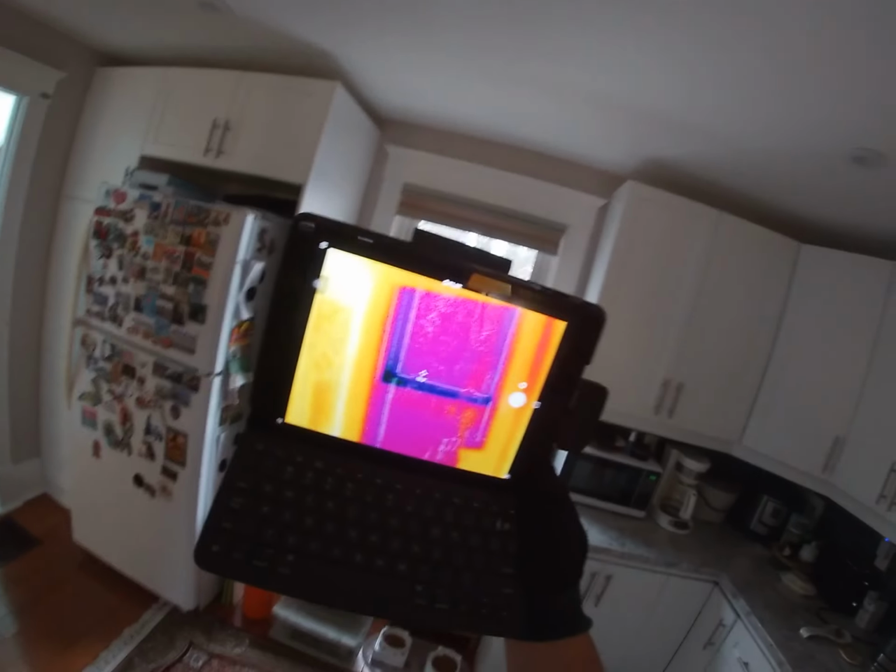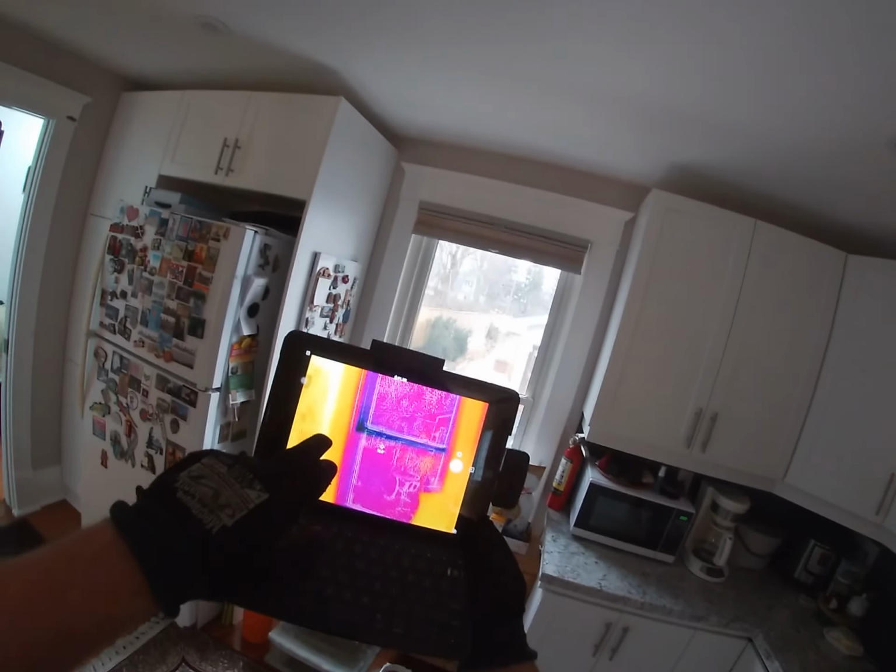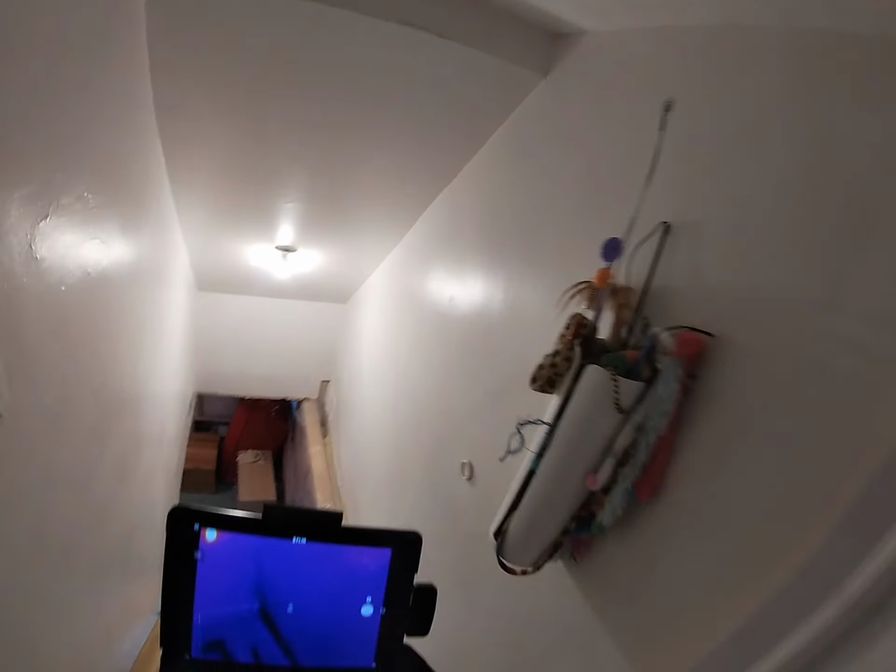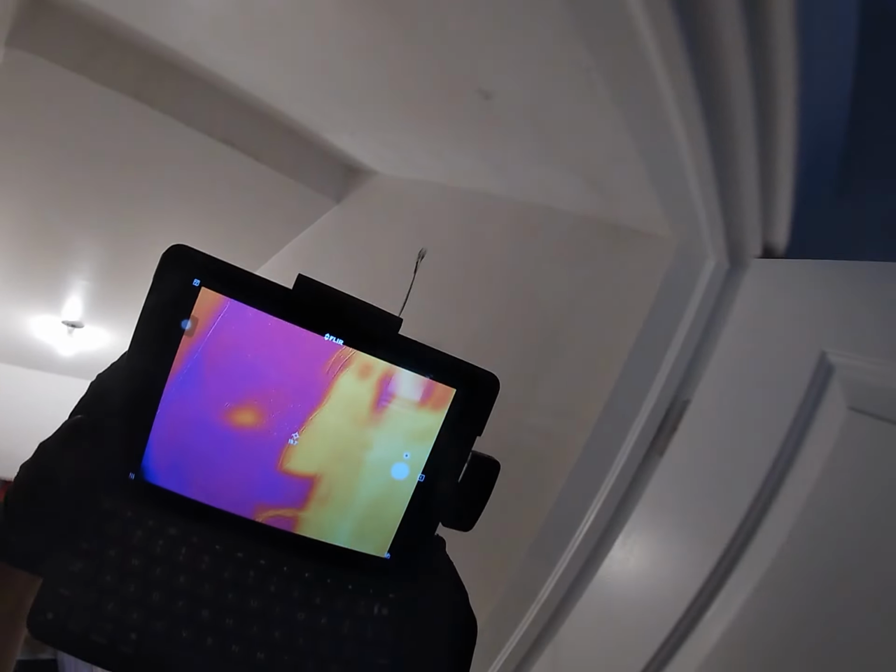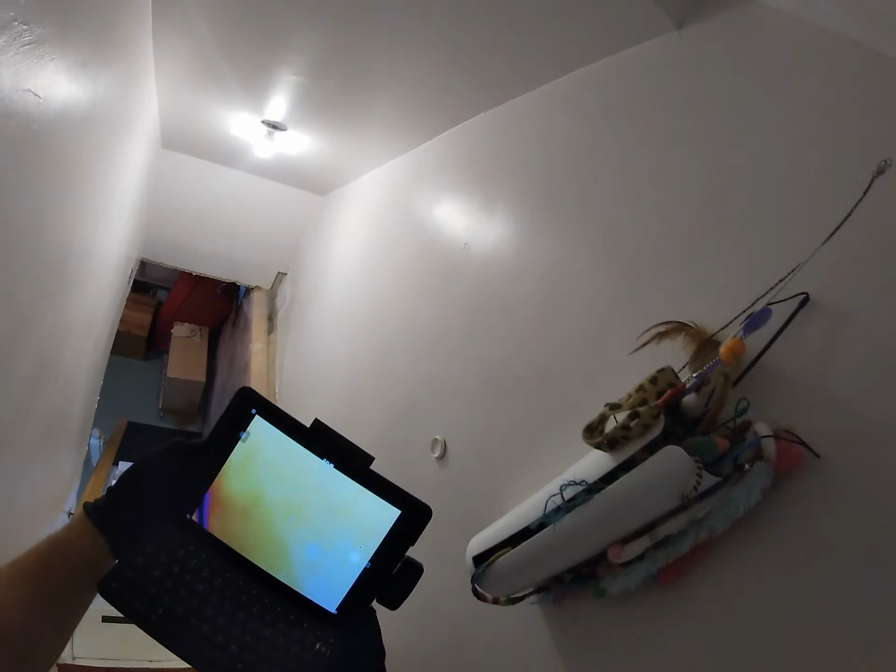The windows are relatively new. The thermal units are holding up really well. There is a bit of blue around the frame, but that's normal for a lot of double pane vinyl windows. Coming into here, this wall, again, does look pretty good. So I'm not noticing any huge issues around this wall as far as insulation goes.